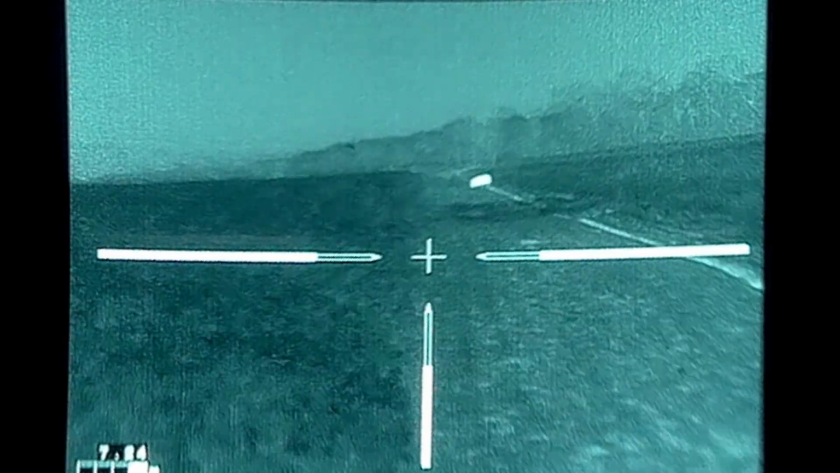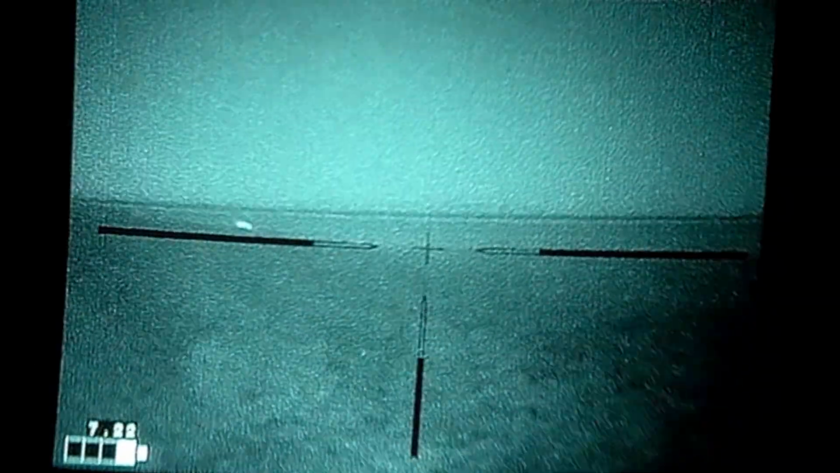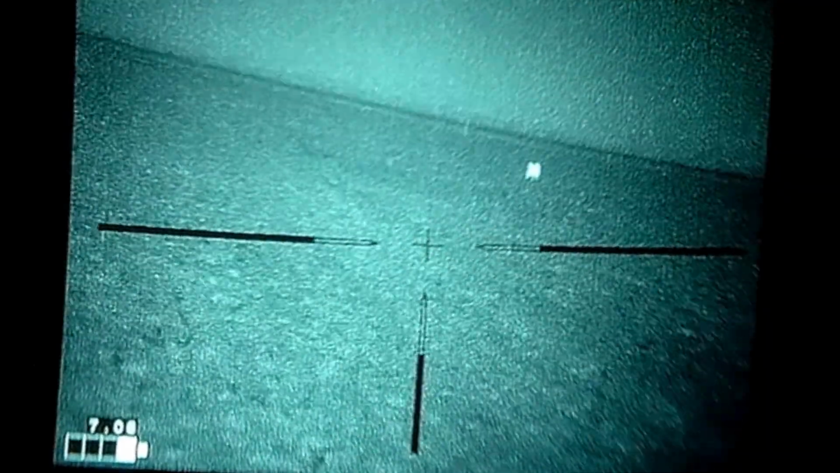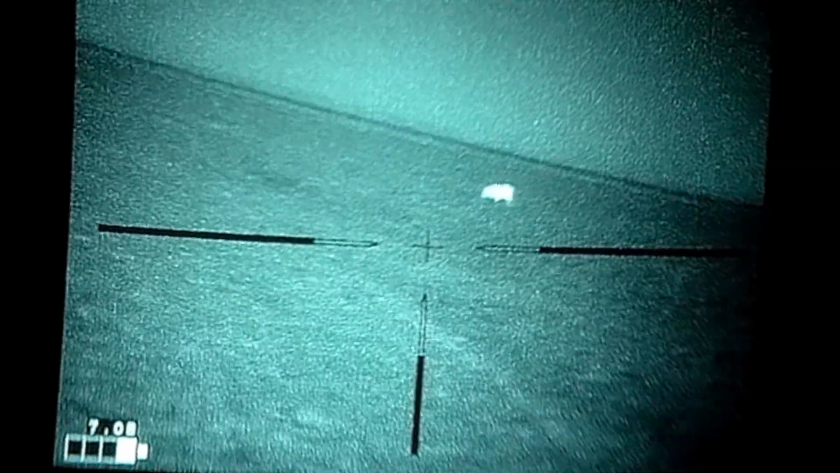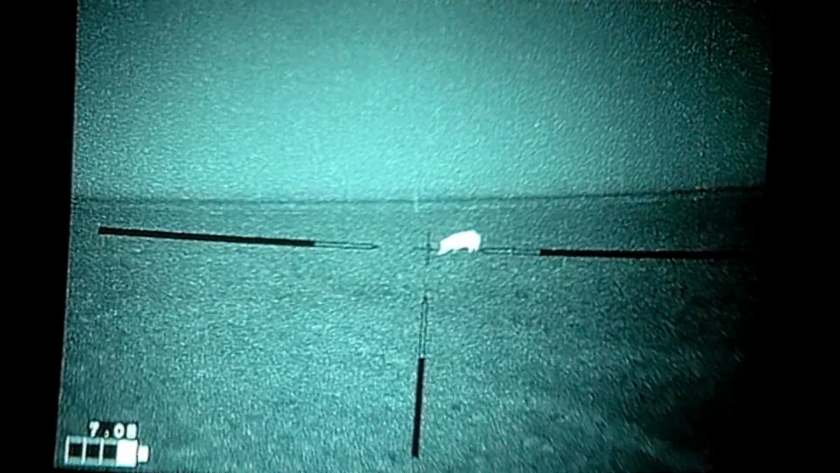All right, so this pig here, see, we got this cotton field off to the left and a harvested cornfield on the right. Oh, I see him. Now he's in a different view. I don't have a whole lot more imaging of him from the transition between here and there. But that cotton field on the left, he disappeared off into it.